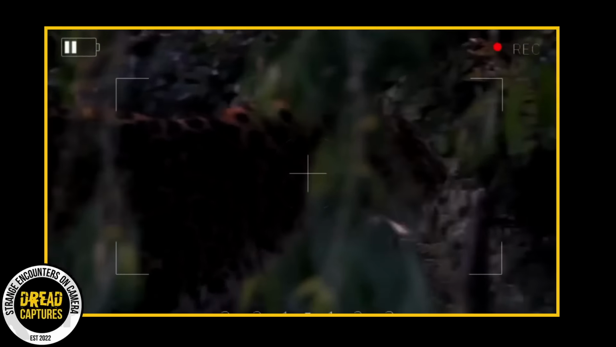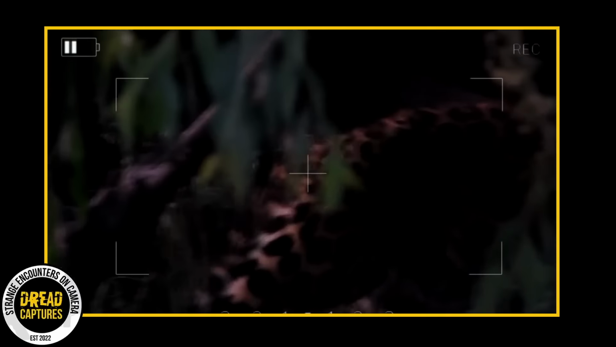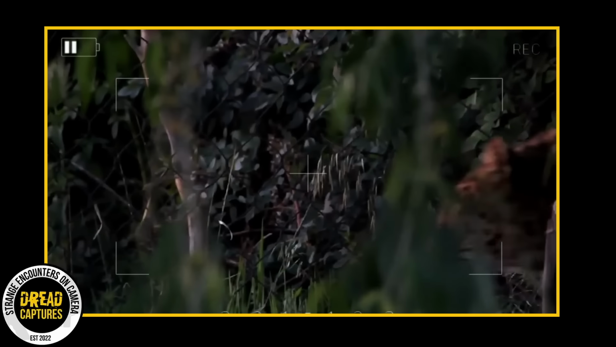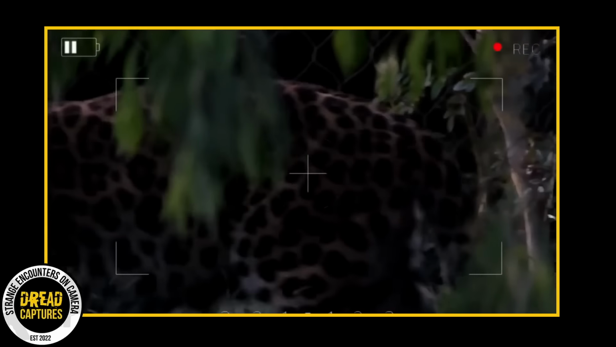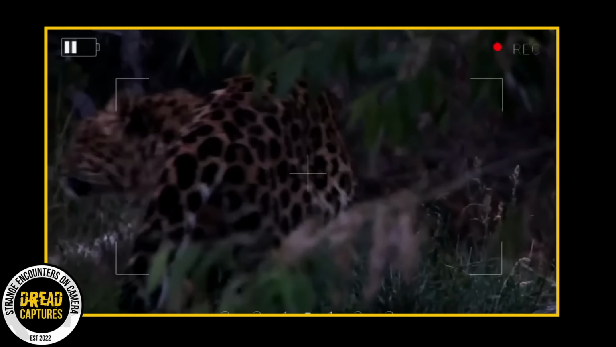Now, as for where this went down, the Eerie Forest, part of the Eerie Milk Colony near Sanjay Gandhi National Park. A big forest that's like a green wall between the wild and the city of Mumbai. Basically, it's one of the few green spots left over there. Now, in the States, we would be almost positive that that's a mountain lion, but this creature is actually a leopard. The adjacent forest is known for leopard sightings.